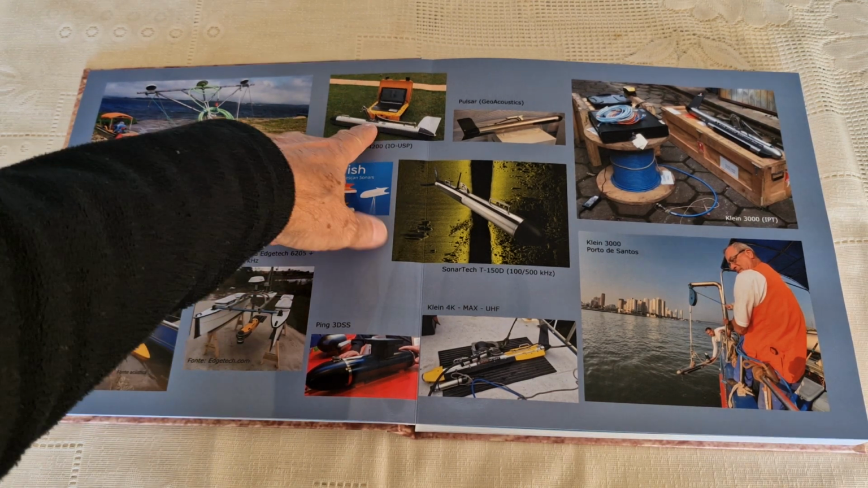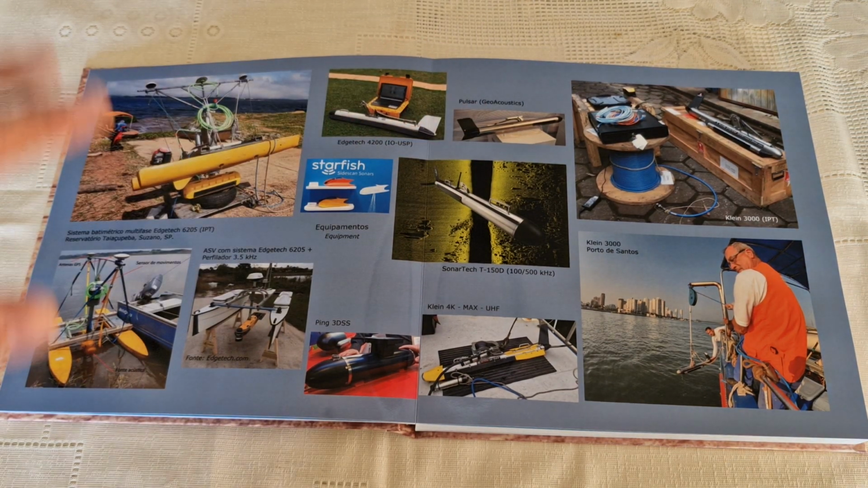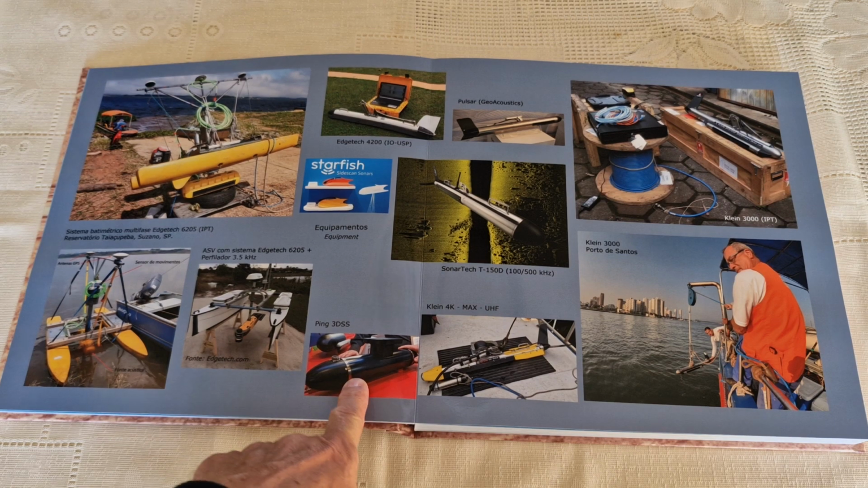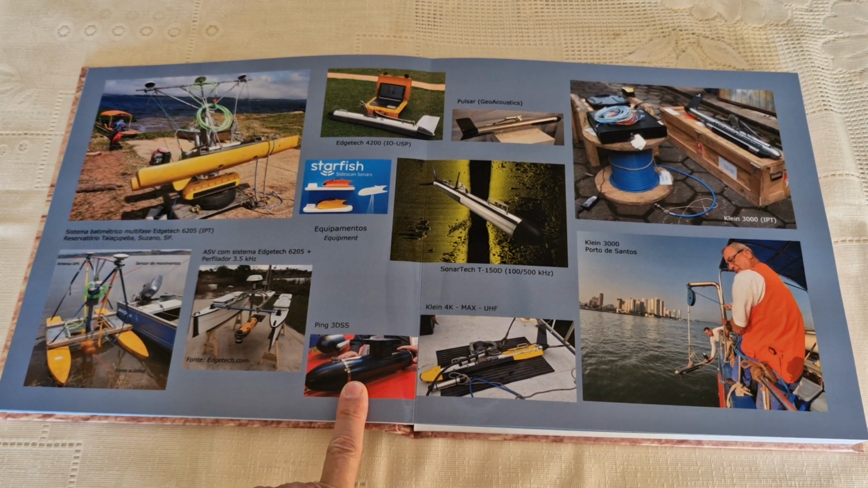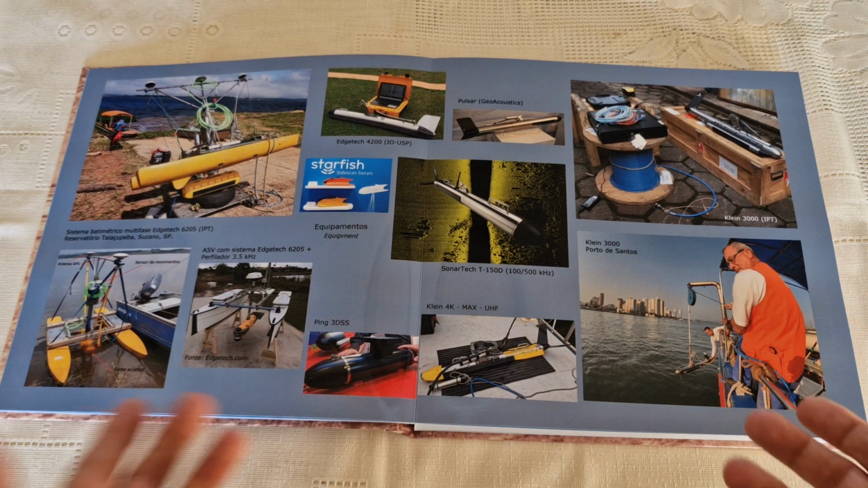USP has an EdgeTech 4200, very nice. Pulsar from GeoAcoustics, there are maybe some running in Brazil too. And I also saw this small pink one at Oceanology. I have never surveyed using this system. I saw it in London, but I never surveyed with it.